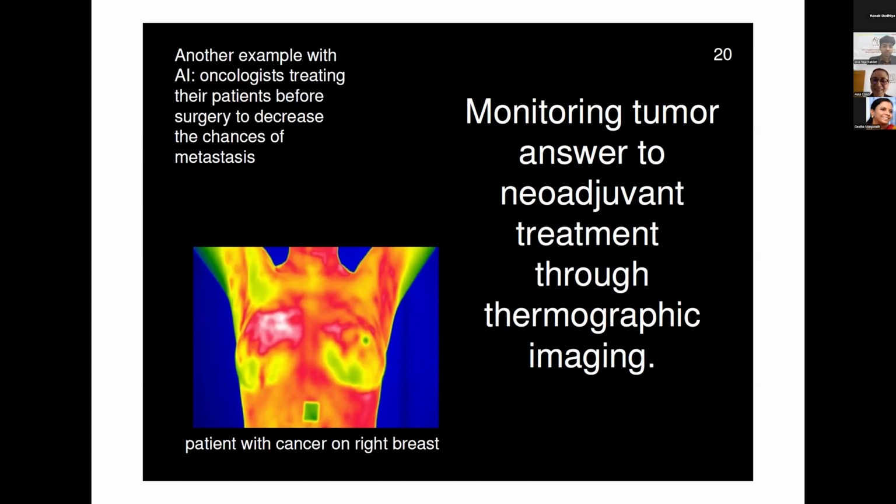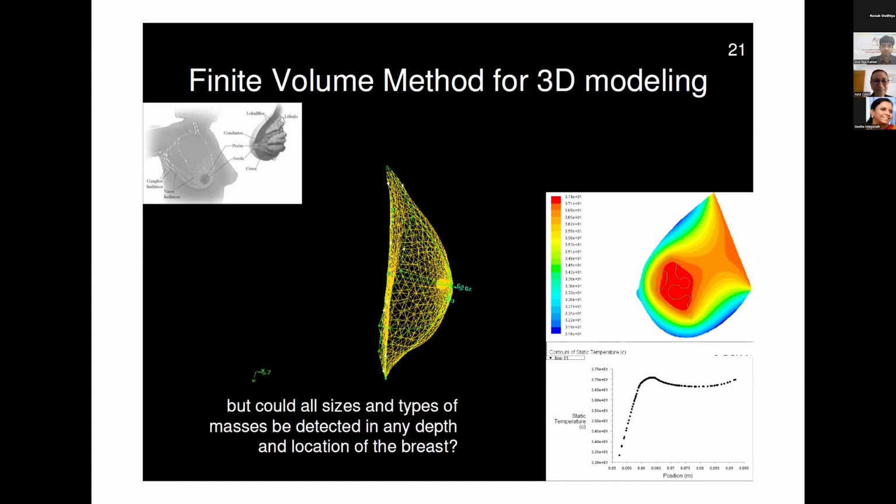And this is another point. Sometimes you see if it is increased or decreased, but depending on the point, even in the breast, you can see sometimes that this reduction affects the exterior, but sometimes not, because even in the breast there are a lot of elements that you have to take into consideration.